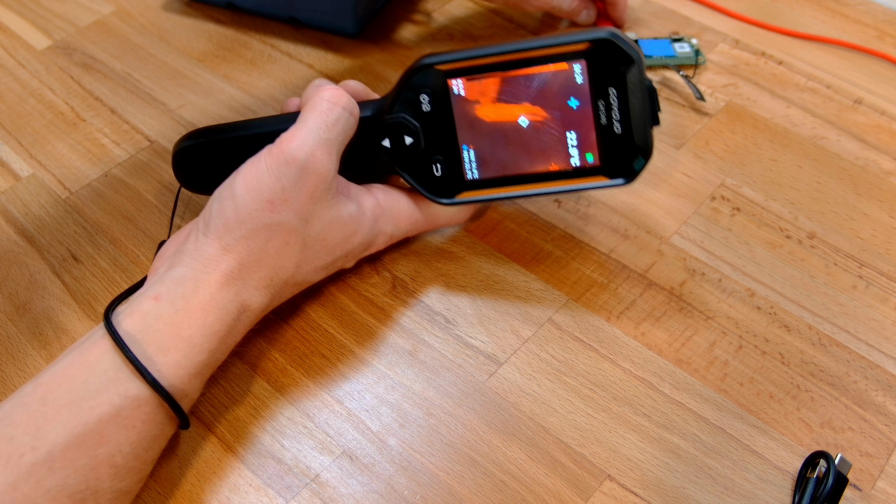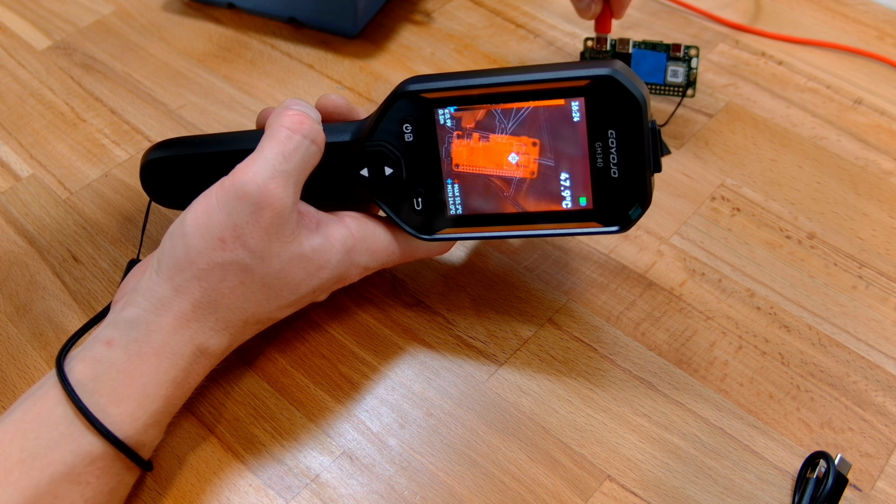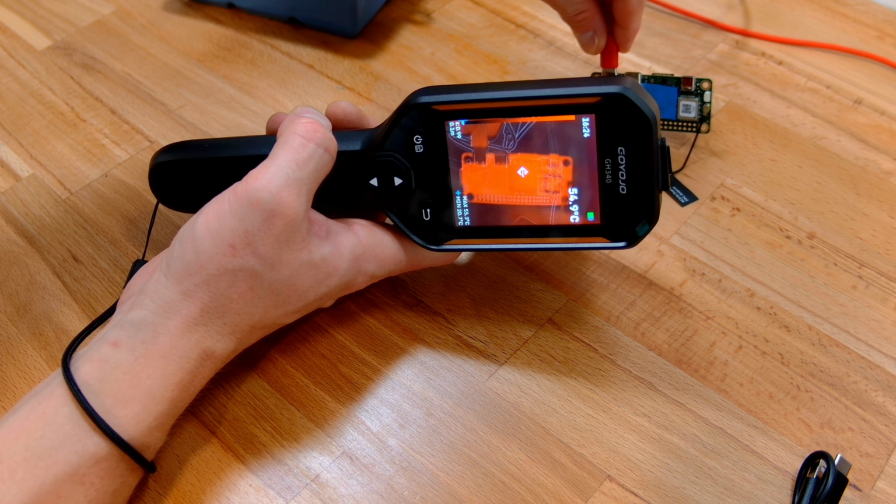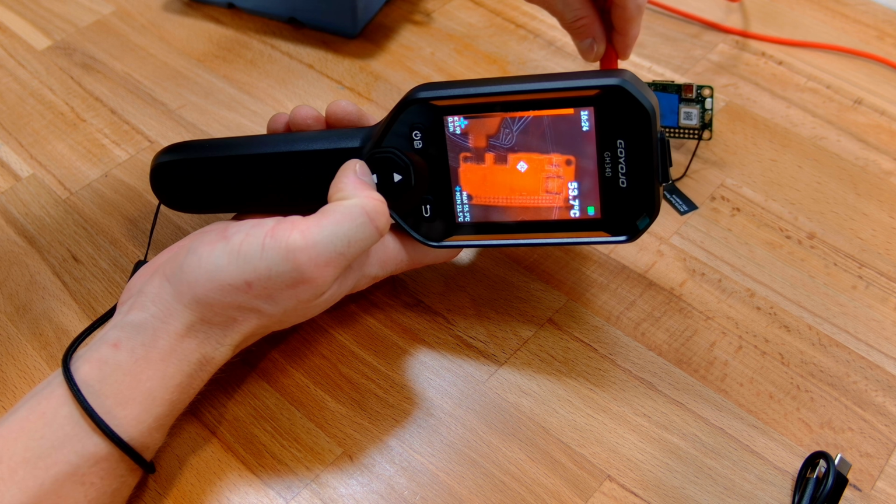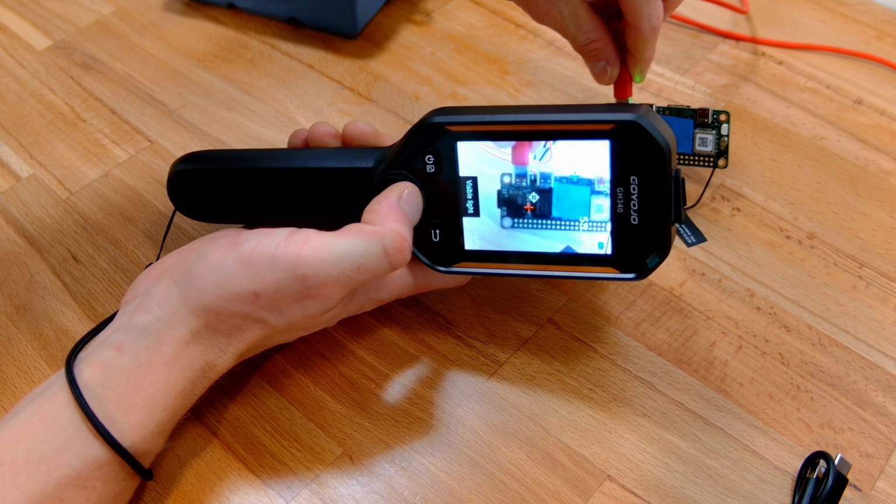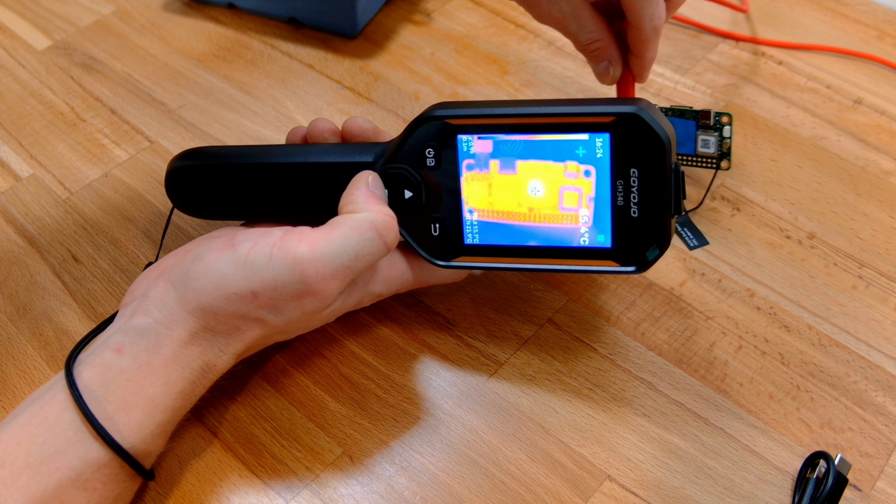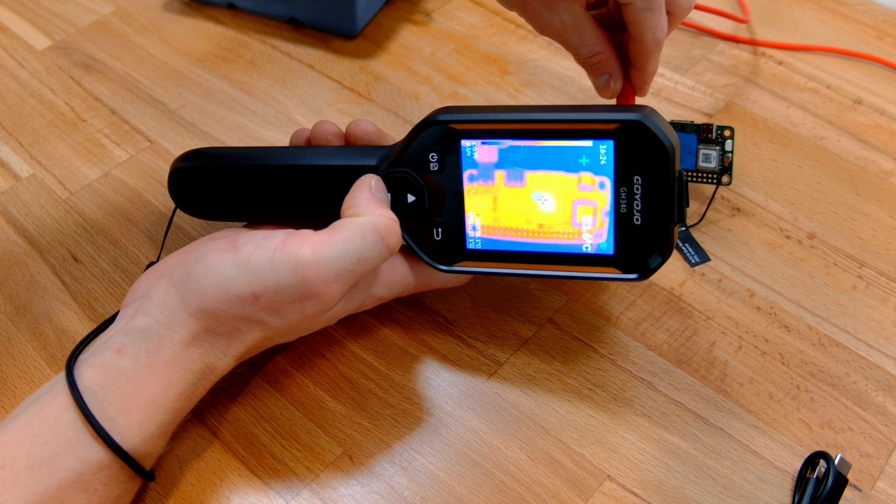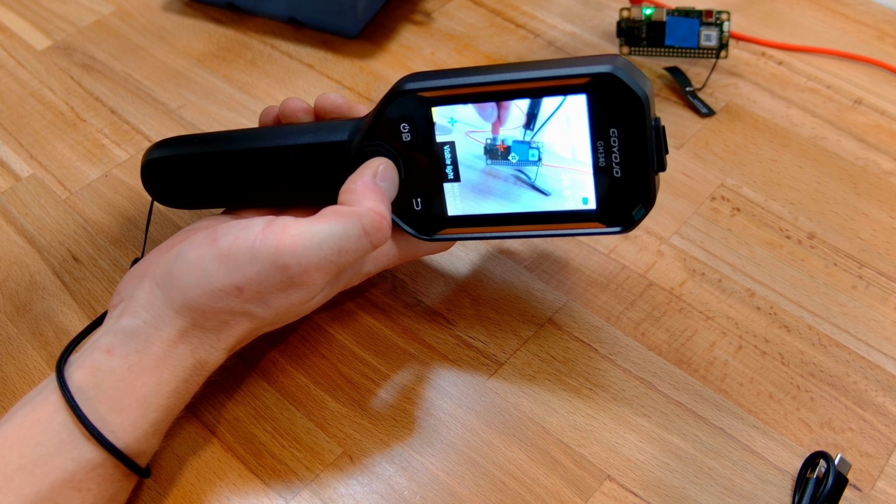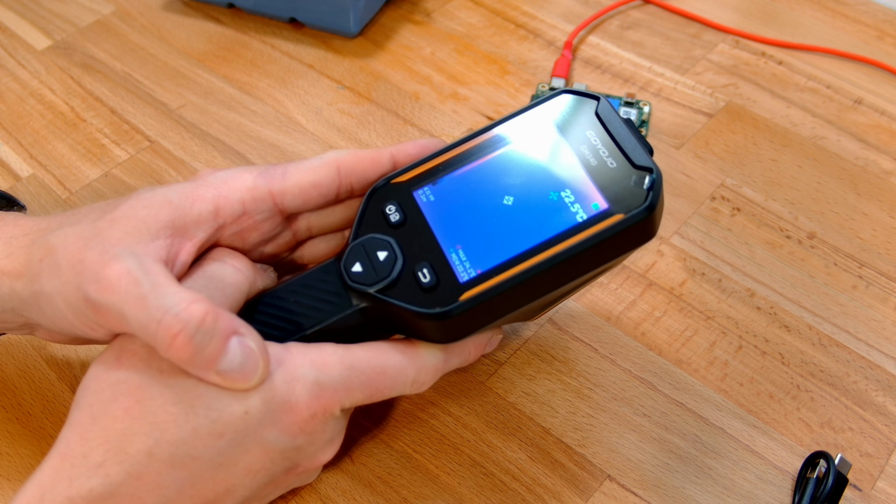Now that we've just got it a little bit closer. Yeah, all right, there we go. So we can see now that I've set that 10 centimeter distance, when it's at 10 centimeters, it is actually giving us a pretty good image. If we change that to fusion, and we'll just pick, there we go, iron hot. Yeah, that's giving us pretty much exactly what we expected. And it's performing extremely well. I'm quite impressed at how sturdy and solid this thing is so far.